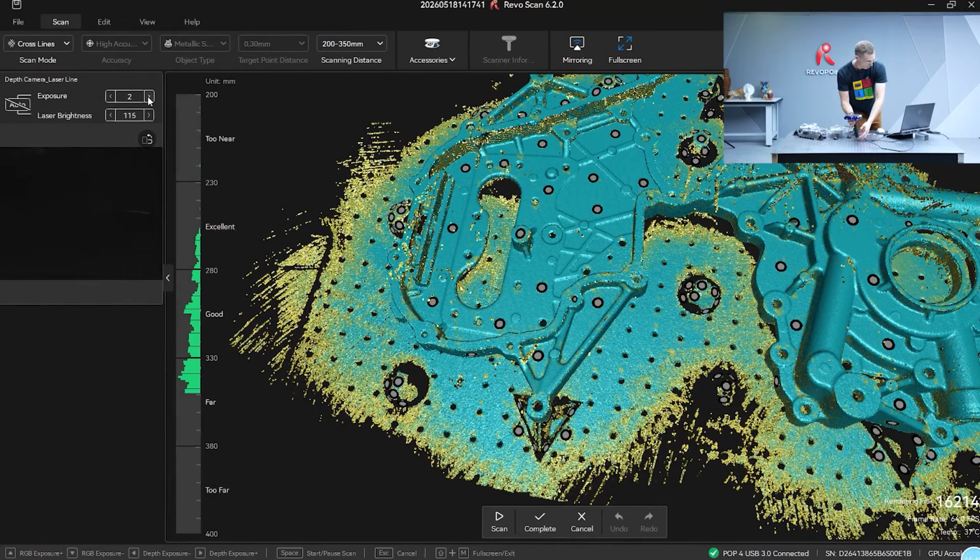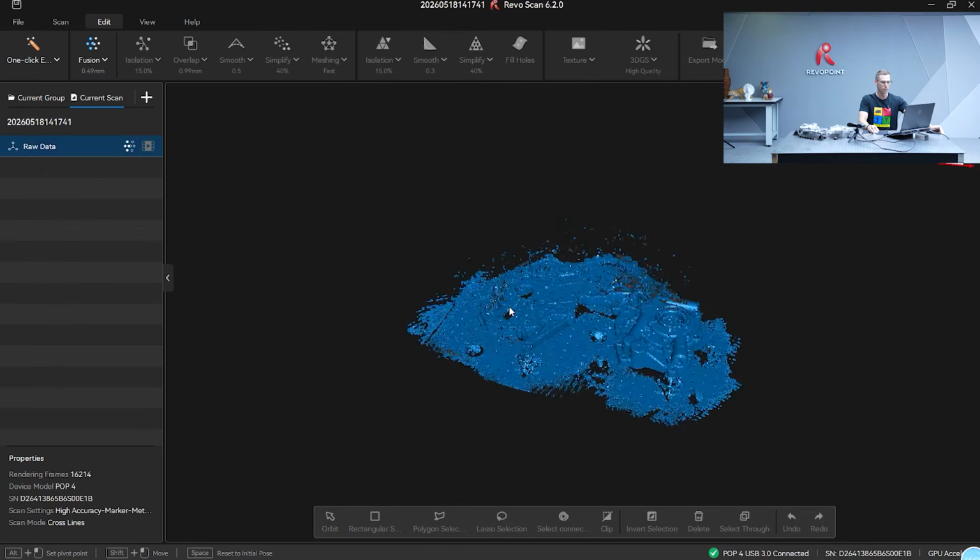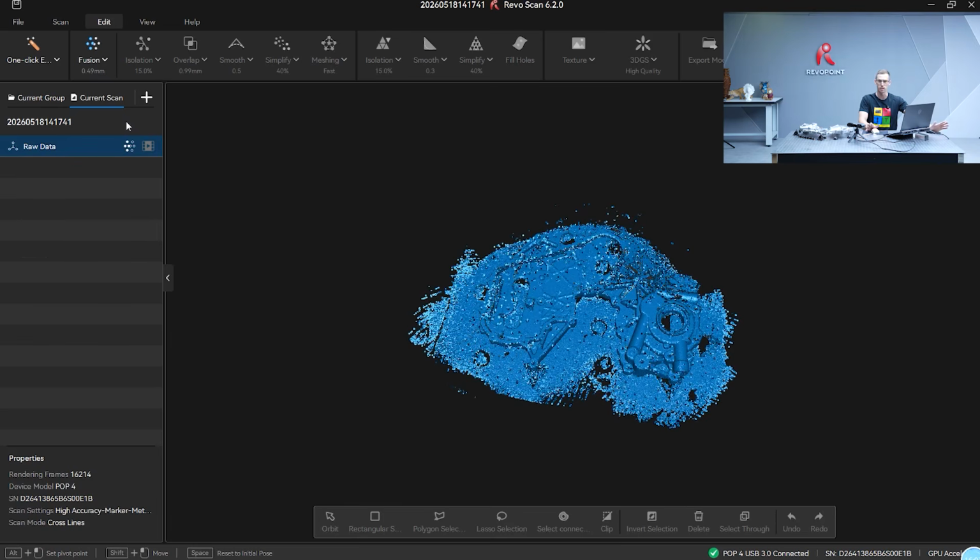Okay, I'm pretty happy with that. So let's go ahead and complete it, and fuse this side up, and then we can go ahead and merge. So again, as I was saying, just make sure you fuse it at the same point cloud distance as you previously did the top of this item. So let's adjust that to 30. Apply.